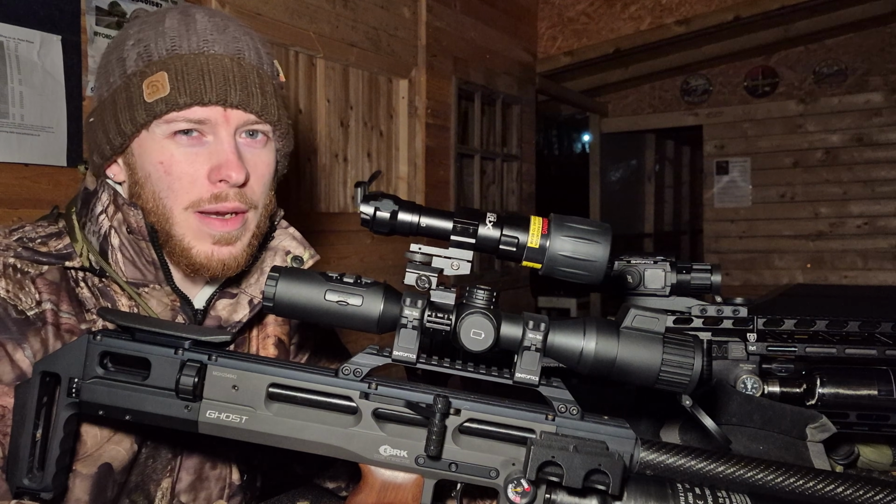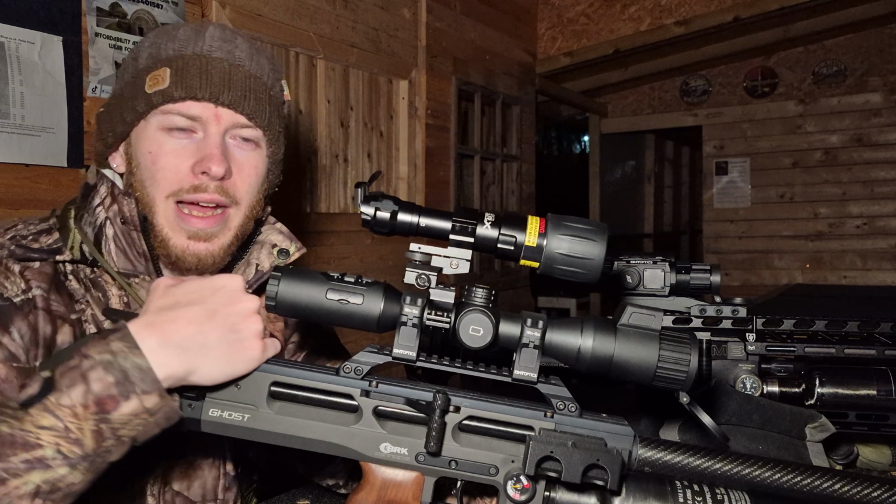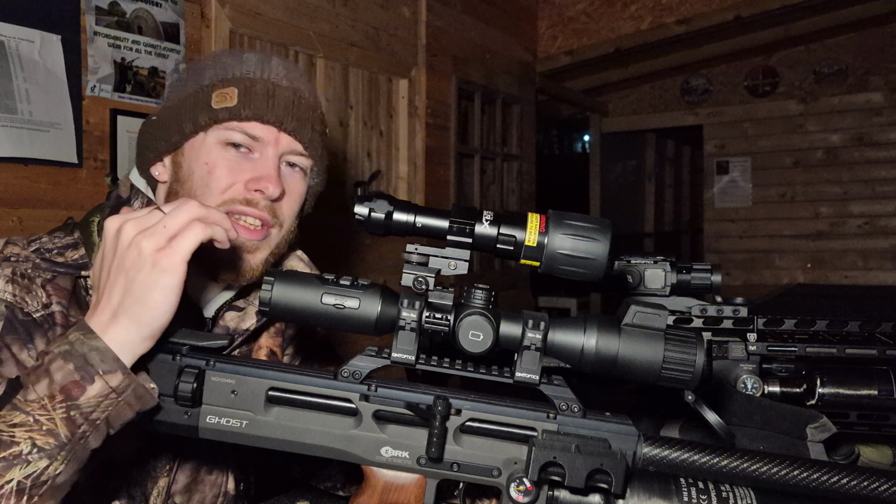Obviously, prices vary depending on where you are, but I approve it. I definitely approve it. It's an absolute belting scope, and it is very slick.